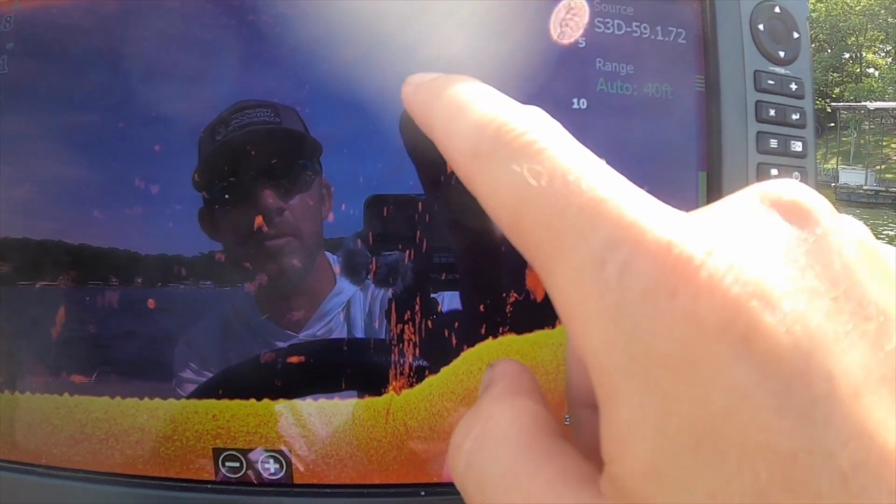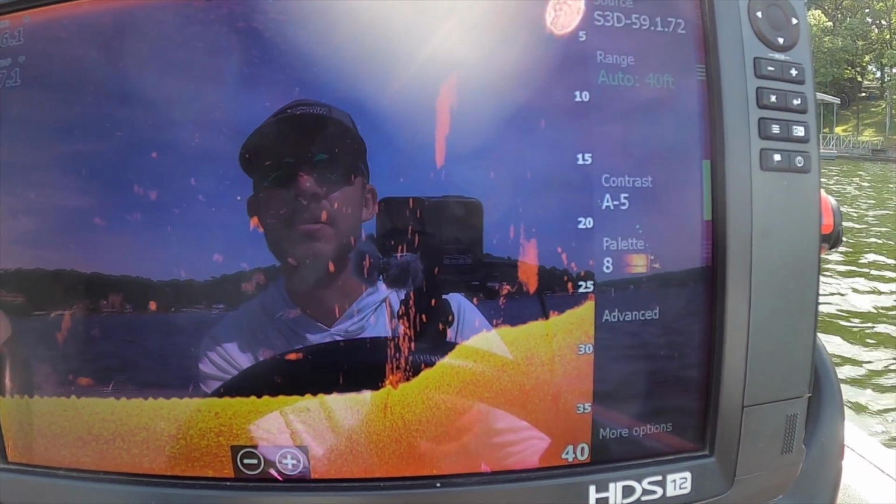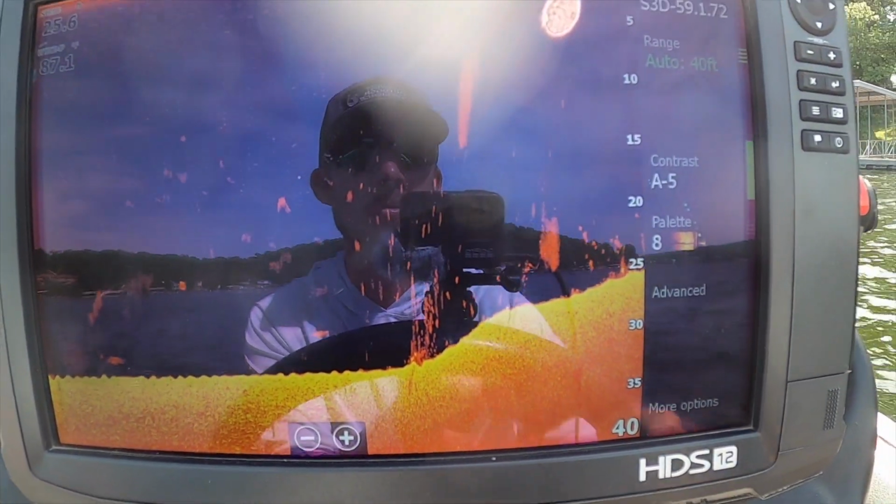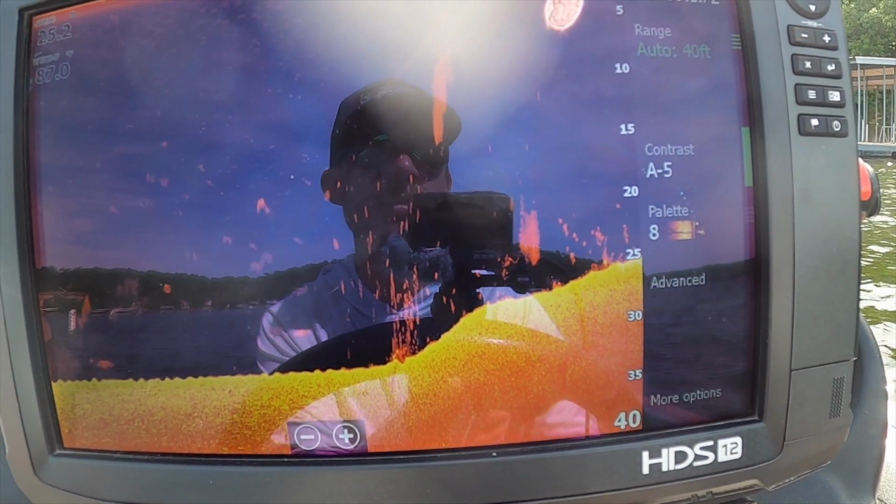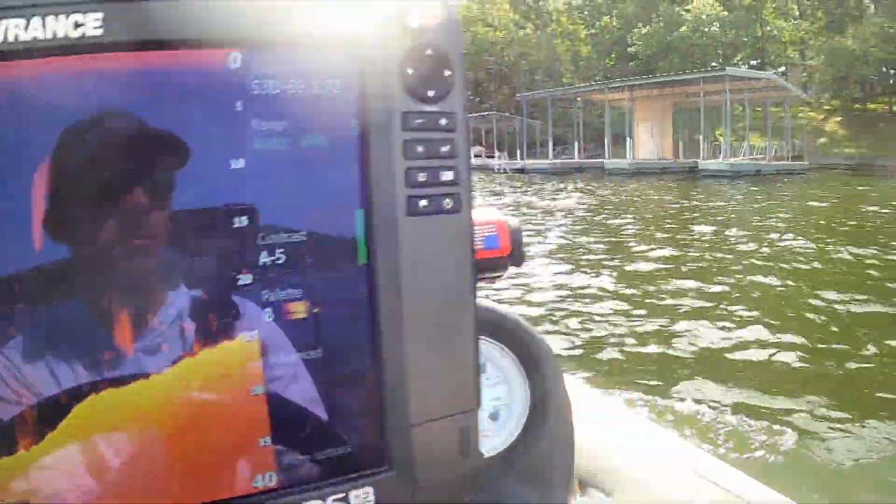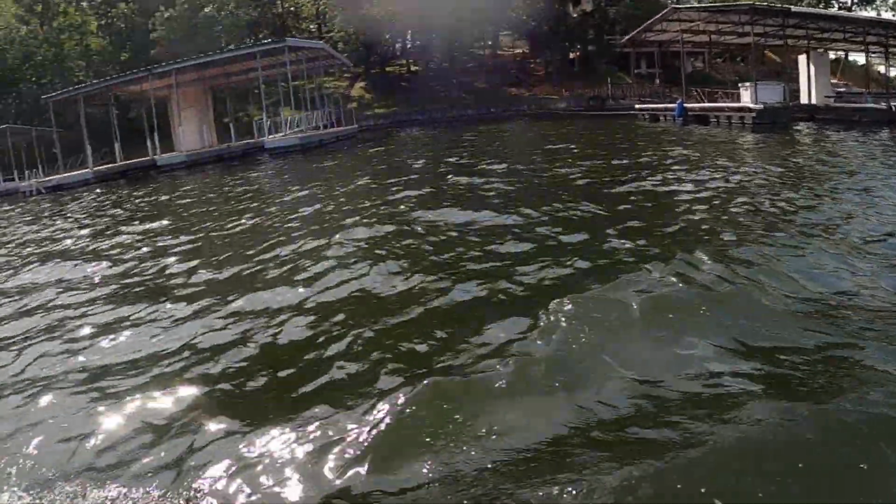You can see there's more bait balls of shad. So these fish in here are feeding on shad. Those look like some more crappie on yet another little pile. So there's all sorts of little brush piles through here, and I'm just standing in front of these docks.